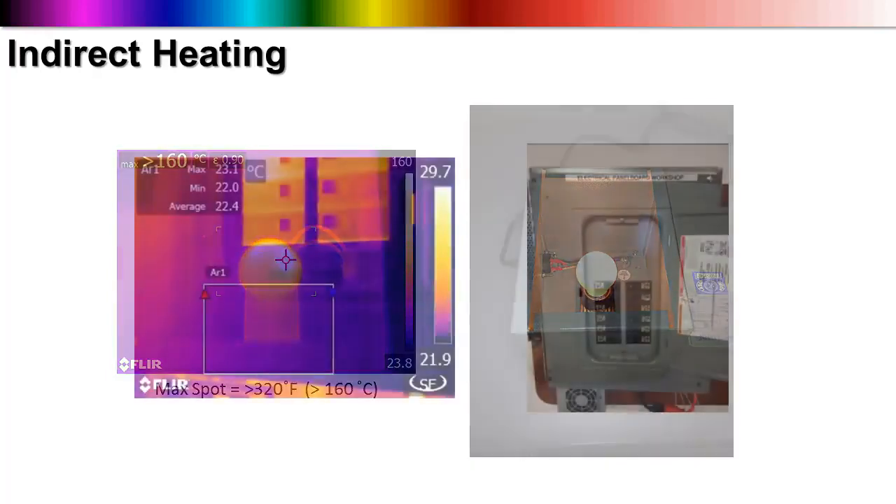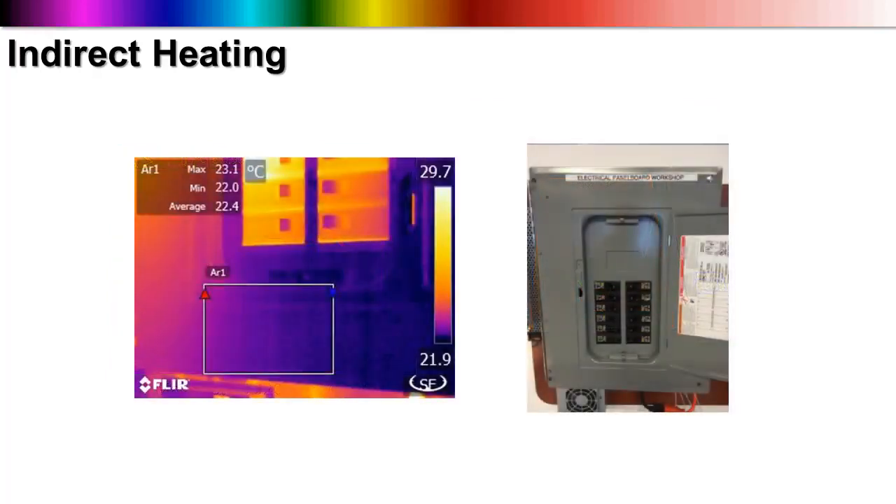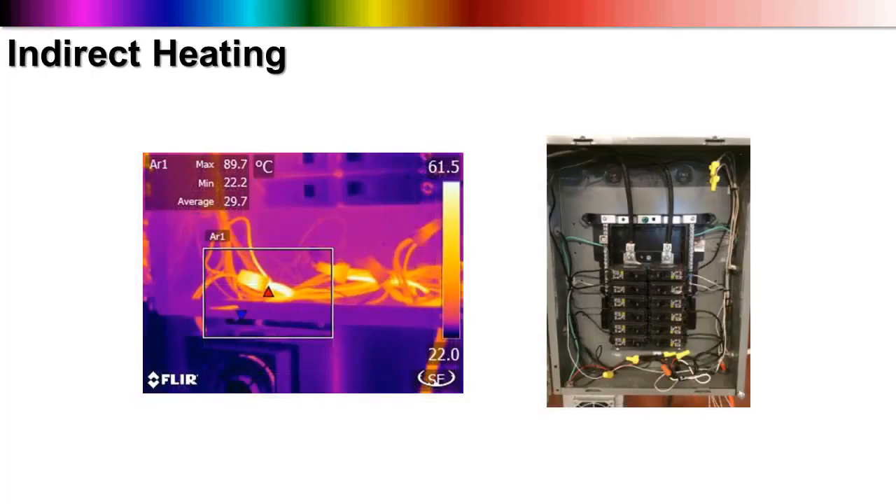Here's another lab of ours that's permanently stationed at our Boston Regional Training Center. It's a mock-up of a panel board that illustrates a very similar issue. On the outside surface with the cover in place, the hottest spot detected at this point is only about 23 degrees Celsius, which is about 73 degrees Fahrenheit. Inside, looking at the same spot, we see a much larger maximum temperature, almost 90 degrees Celsius. That's 194 Fahrenheit. And yet there was no indication of that anomaly anywhere on the outside surface.